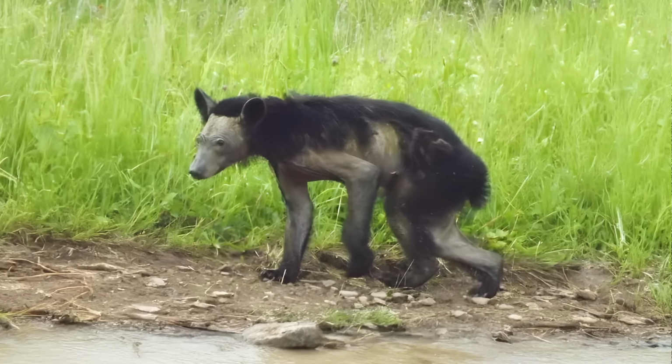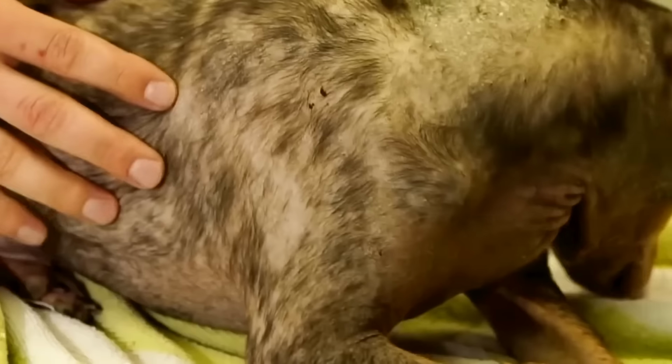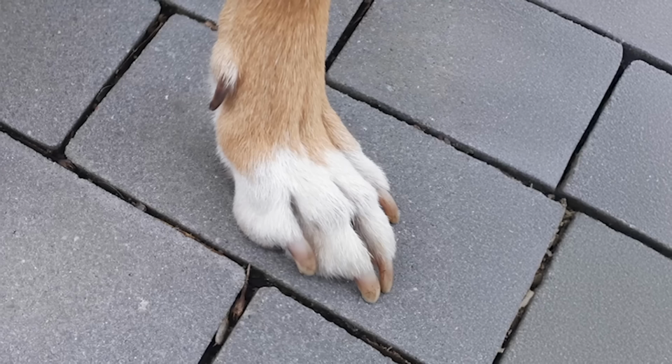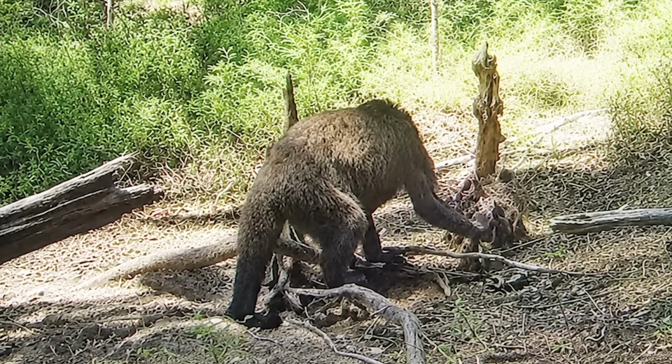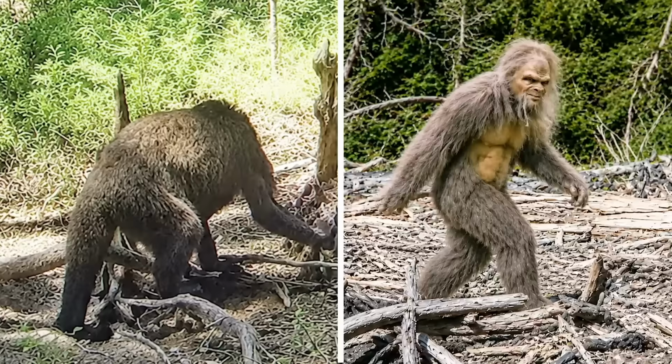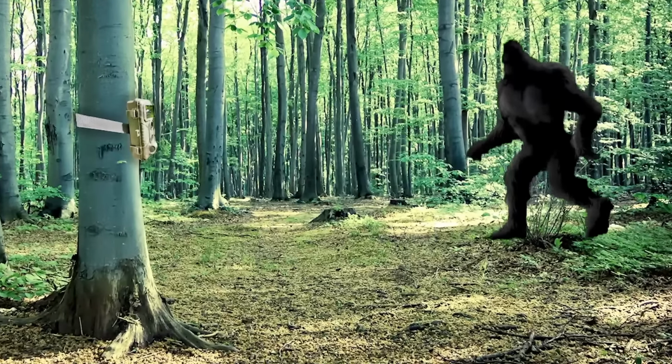Mange is a disease in mammals caused by parasitic bites, characterized by severe itching and hair loss. It's a condition that can make dog paws look like monster feet, and most likely in this case, bears look like Bigfoot. But other folks have captured more compelling supposed shots of the cryptid on trail camera.